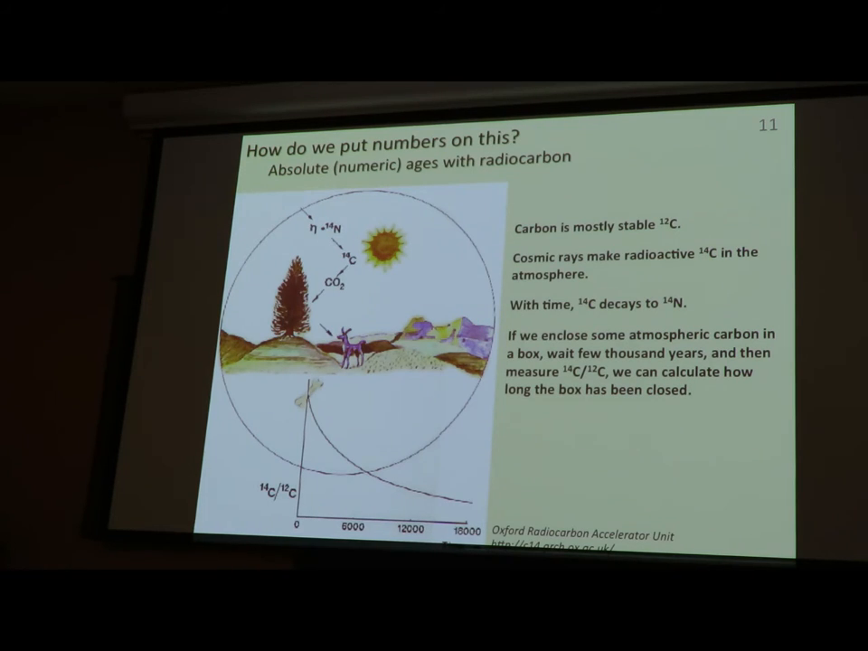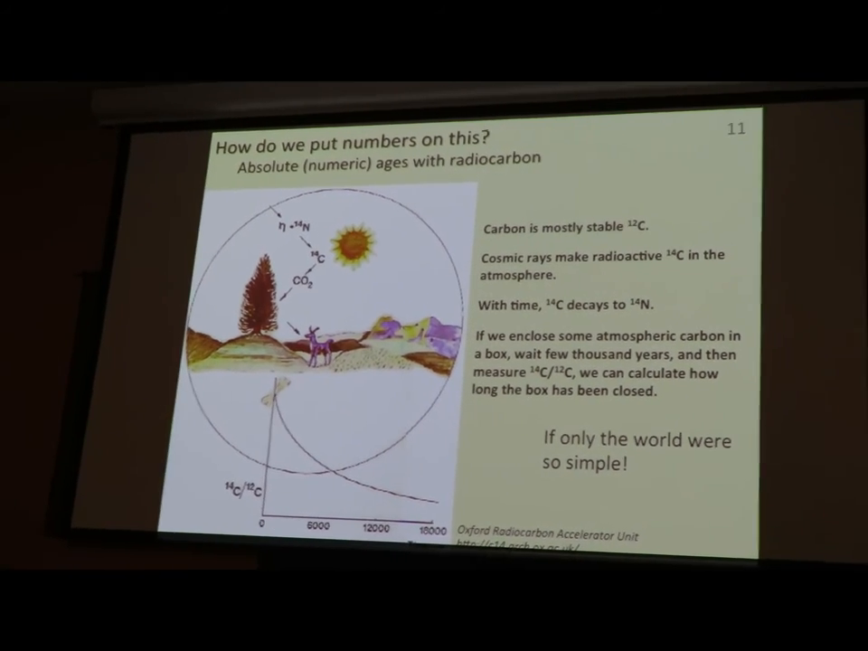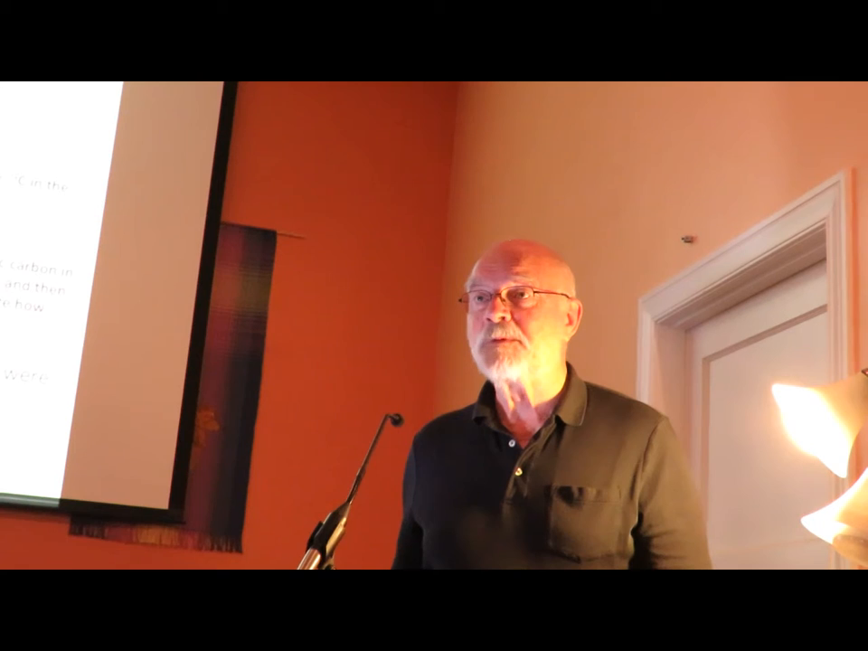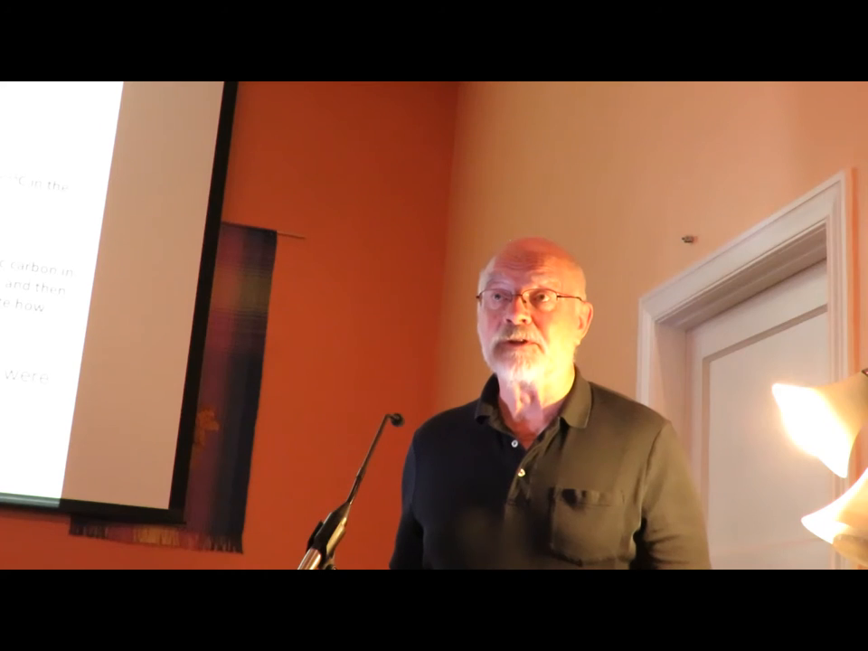And if you assume that the cosmic rays hit the atmosphere at a constant rate, then you can take a box of atmosphere captured sometime in the past and measure how much carbon-14 is left relative to carbon-12 and figure out how long that box has been closed. Now, cosmic rays have not been hitting the atmosphere at a constant rate. It's not quite that simple, but we have lots of samples of the atmosphere from the past that we can get approximate ages for by other means, and we can calibrate the cosmic ray production of carbon and know what the atmosphere looked like 2,000 or 12,000 or 20,000 years ago.